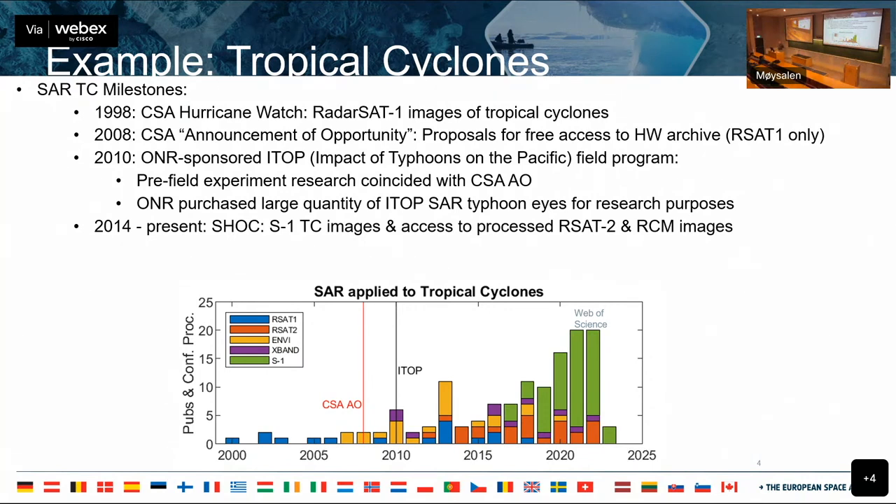And the pre-planning for the field program coincided with the CSA announcement of opportunity. And then during the program, ONR purchased a large quantity of ITOP SAR eyes, coinciding with all the research programs. We had aircraft, ships, buoys, all kinds of data. And then the next big milestone was Sentinel-1 and the SHOC, in which they're capturing as many tropical cyclone images as possible. And they've also picked up the RadarSat-2 and RCM.